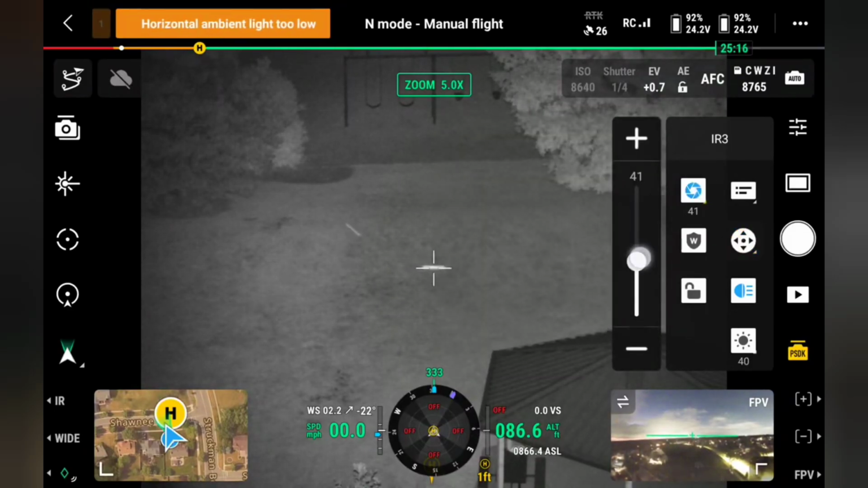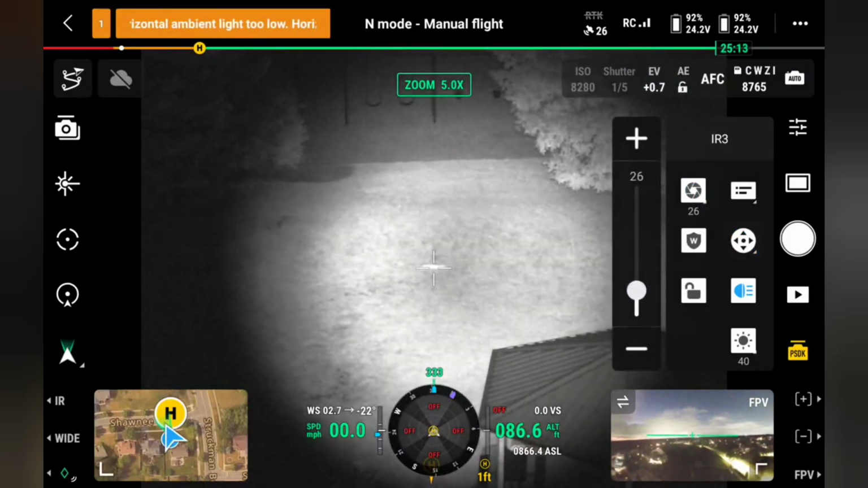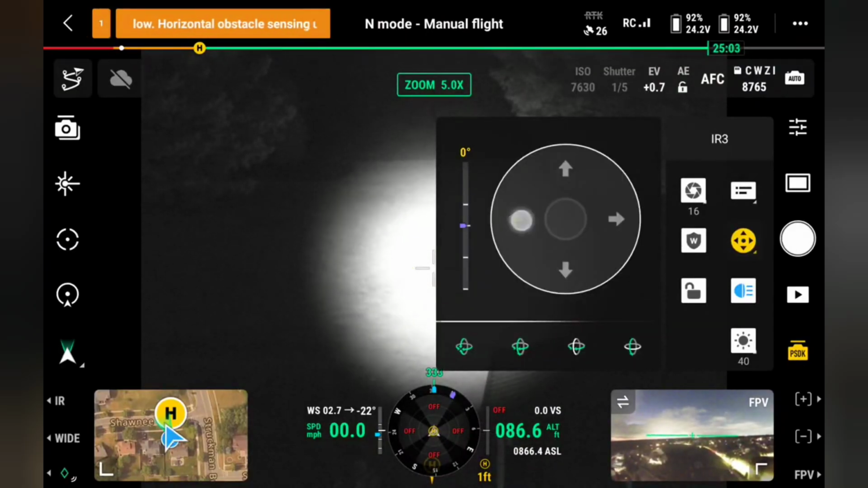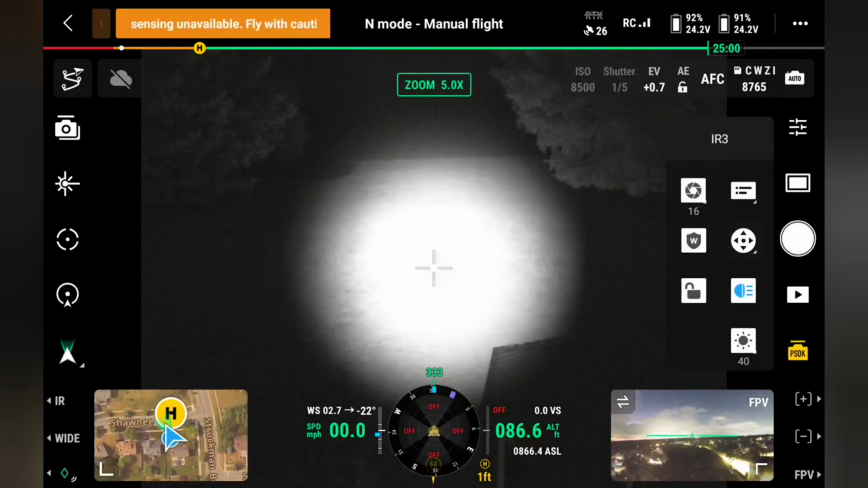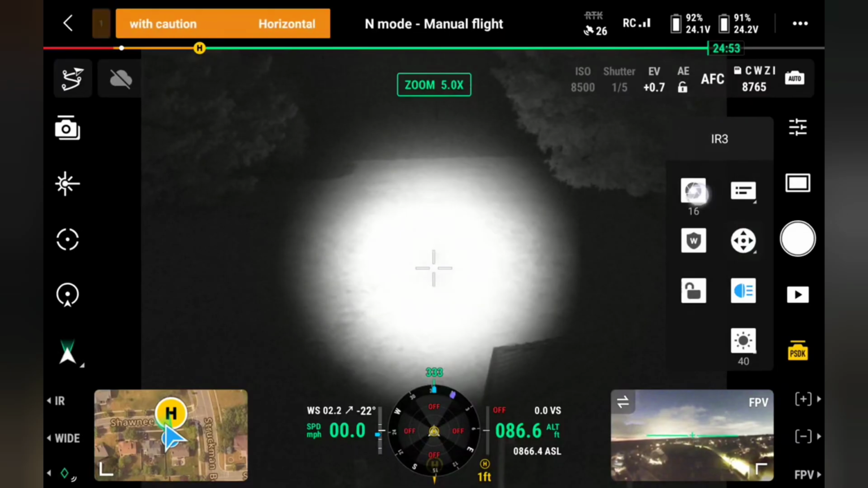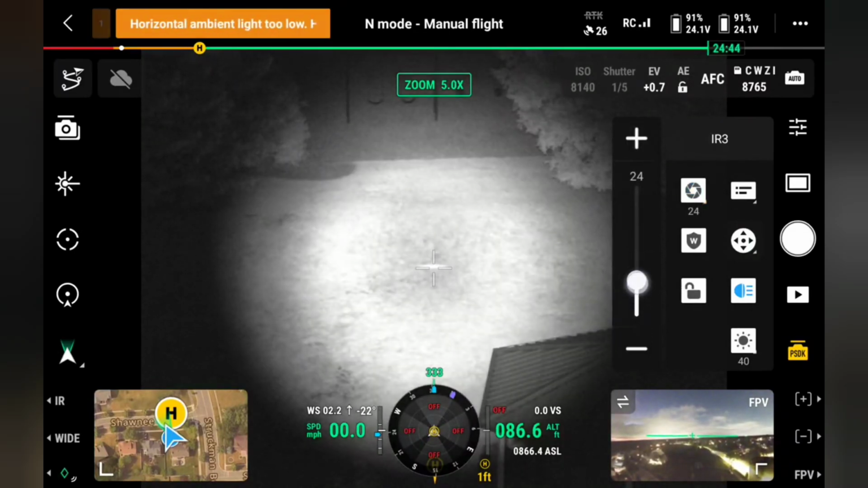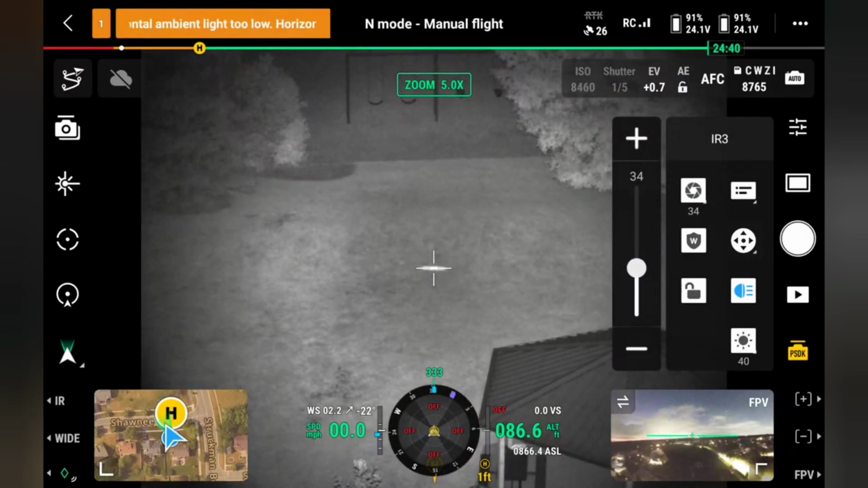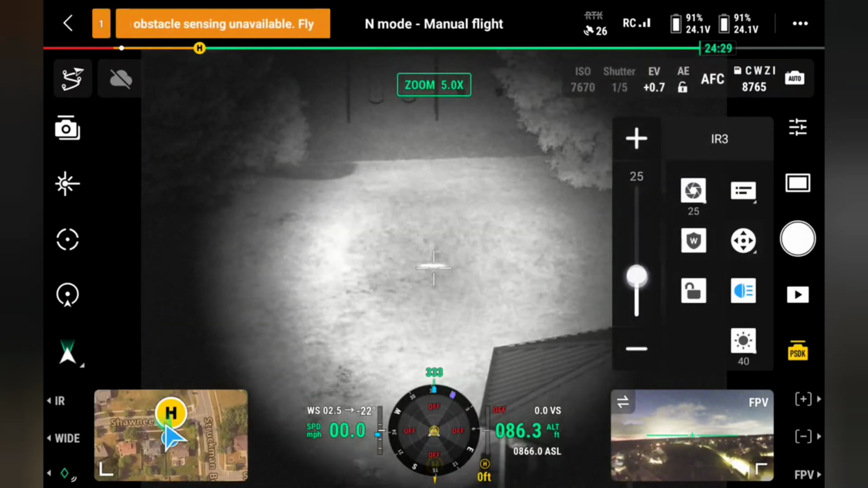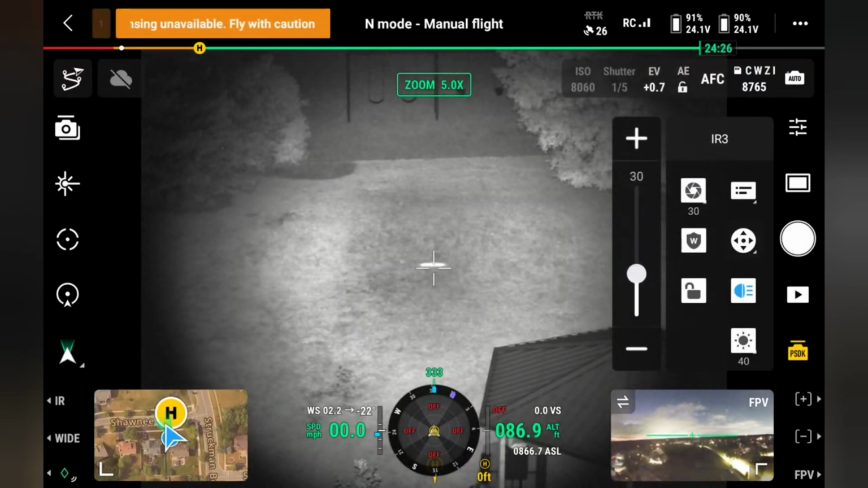I'm going to make the pinpoint very small right now just so I can get this focused in. Maybe one more click to the left. Okay, that looks pretty good. I'm going to zoom this. I'm going to take the aperture and move this out just a little bit. Maybe a little bit smaller because I'm going to be flying up higher.